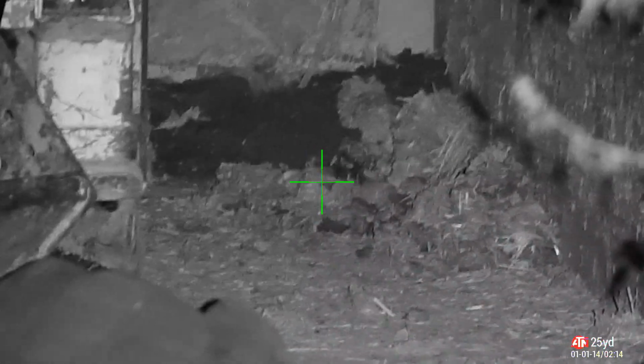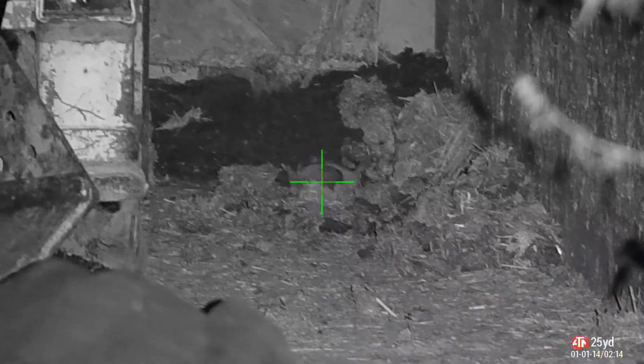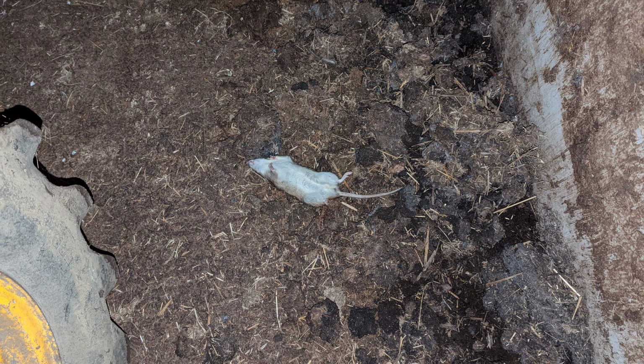Knock him straight down with a high body shot. He doesn't get back up from that. Those pellets are lethal. They smash up those rats good and proper. And there he is. Good easy pickup.